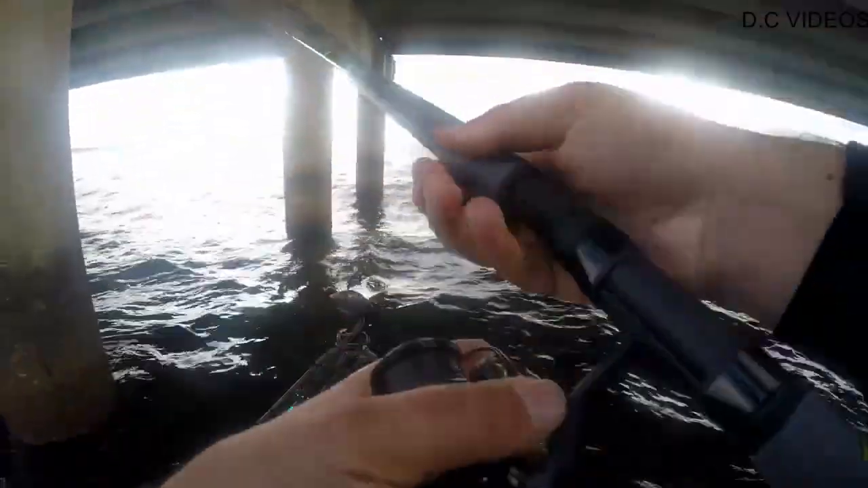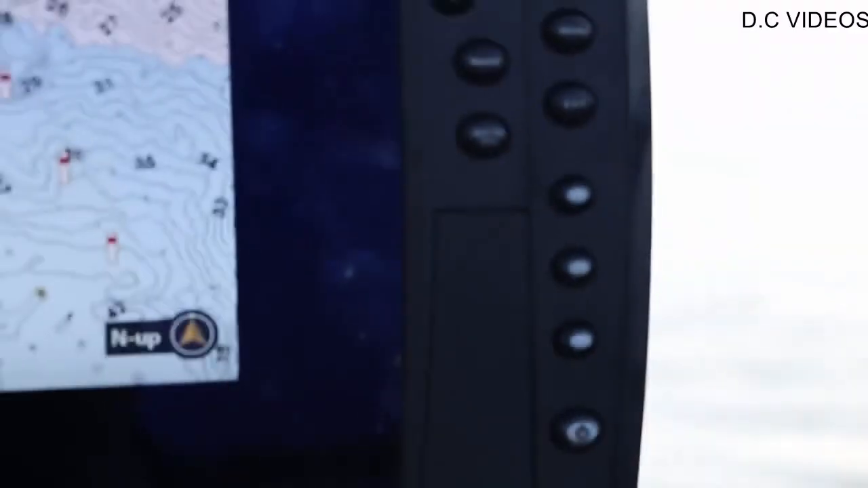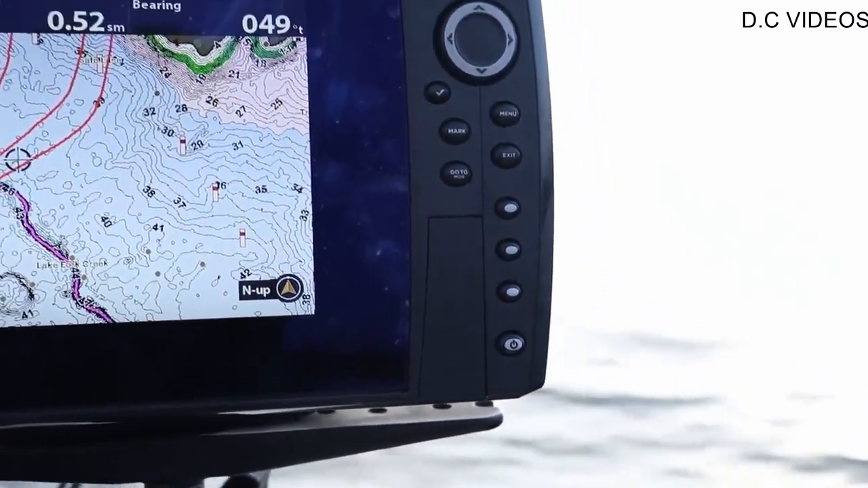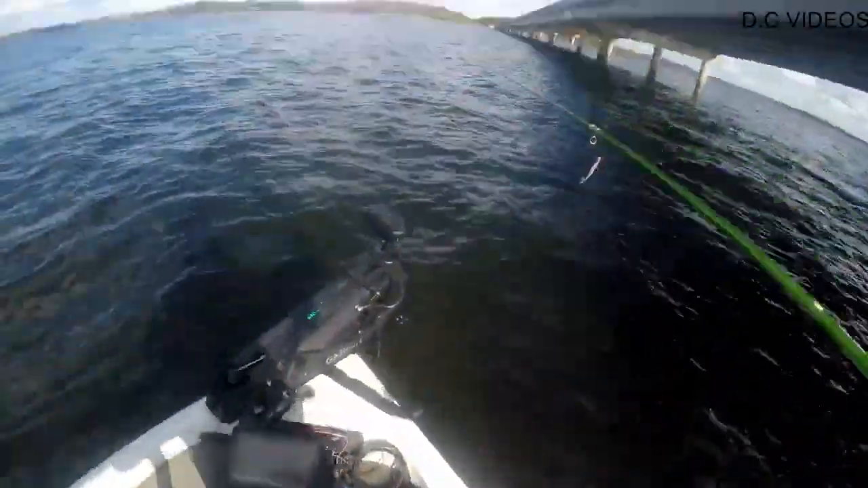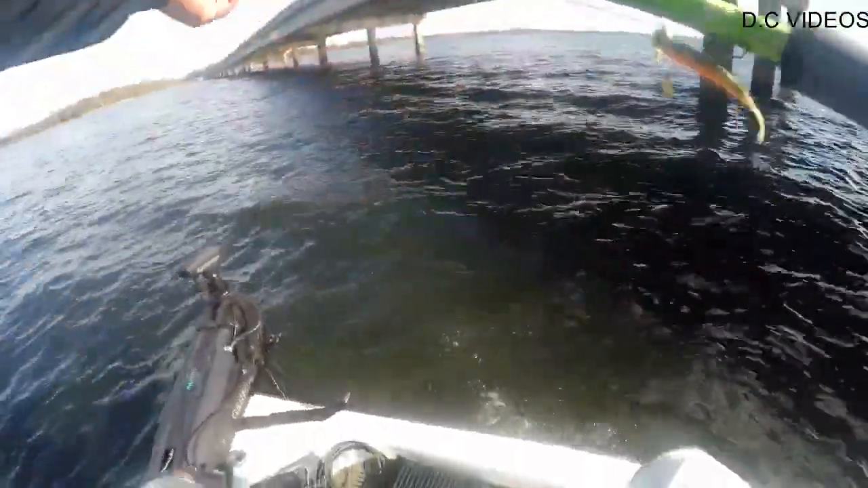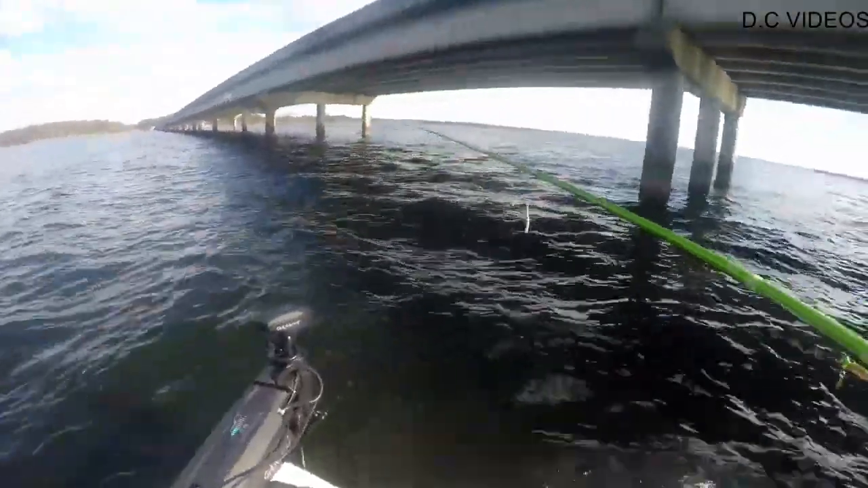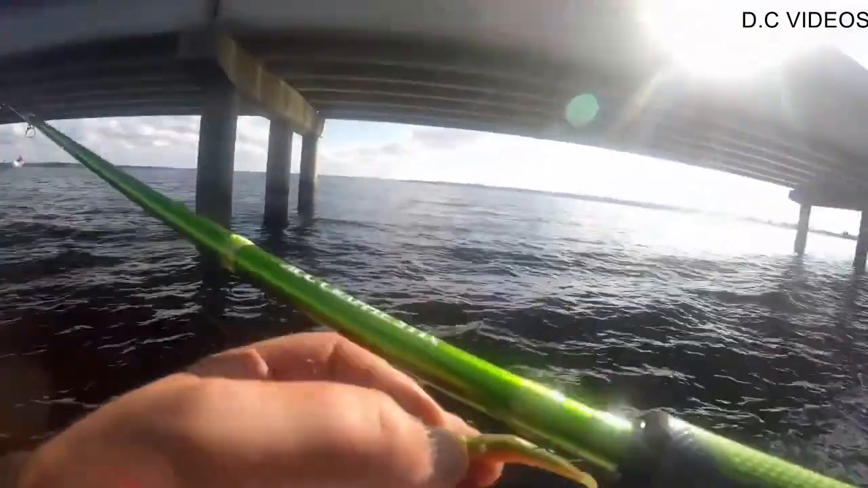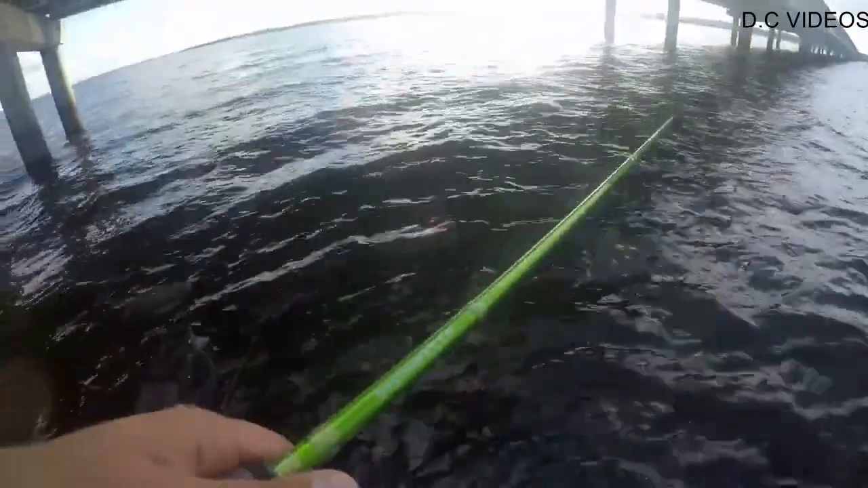But there are still a bunch of fish down there. Let's see if we can catch a few more on this pile. 2.5 hours to kind of relax. It's a Monday, so there's probably nobody else out here pressuring them. That bite just shut off real hard about 11 o'clock. I changed up a lot. Changed up blade baits, slipless, hair jigs.